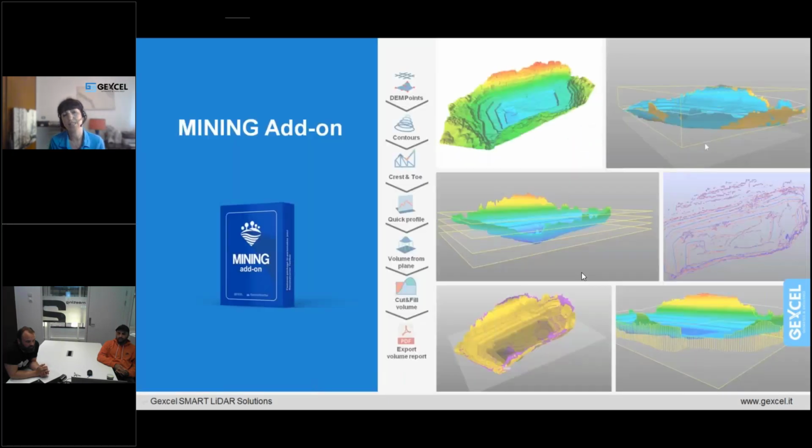Let me add that those deliverables can be enlarged by the mining add-on that Petter and Soroush have mentioned and used. The mining add-on provides dedicated tools for topographic surveys such as DTM creation, profiles extraction, crest and toes, and cut and fill volume computation.